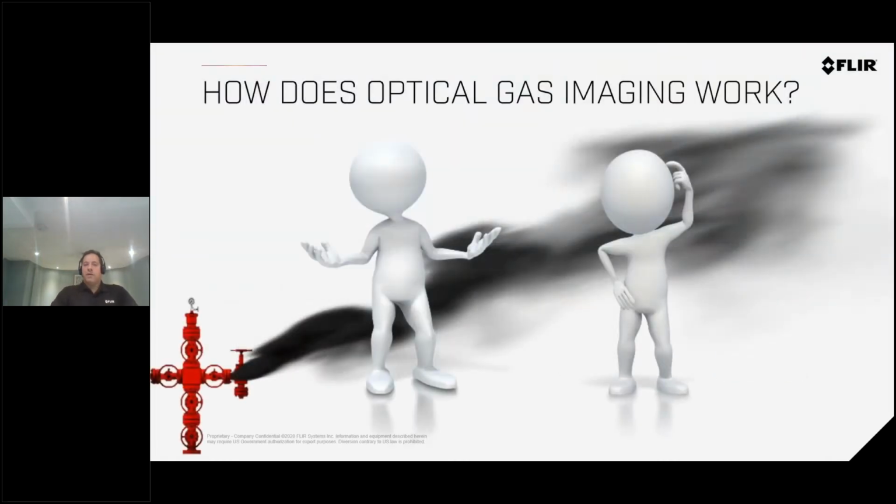Let me give you a bit of background on how gas imaging works. That's a question we get a lot: how do we see gas? And can every thermal camera see gas leaks, whether it be SF6, methane, or ammonia? The answer is no. Not every camera can see gas. You have to have a special technology or filtering in it. So how does it work?